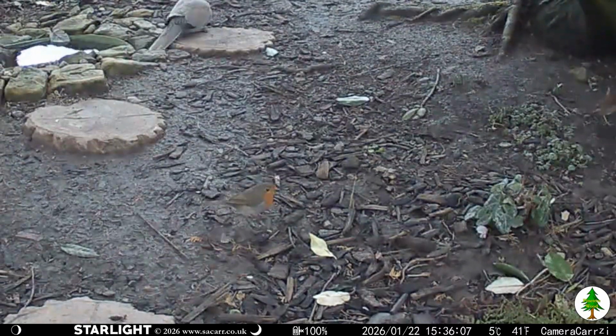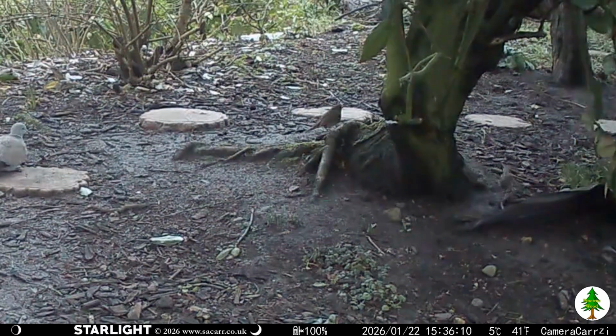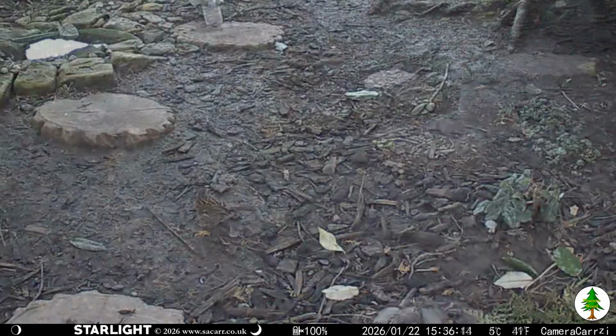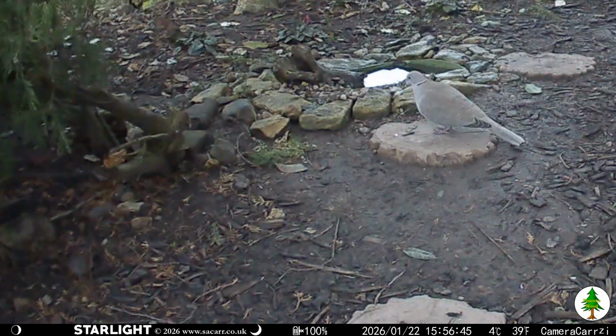Robins, dunnocks and doves ended the captures for the day. There were no nighttime captures on the 22nd.